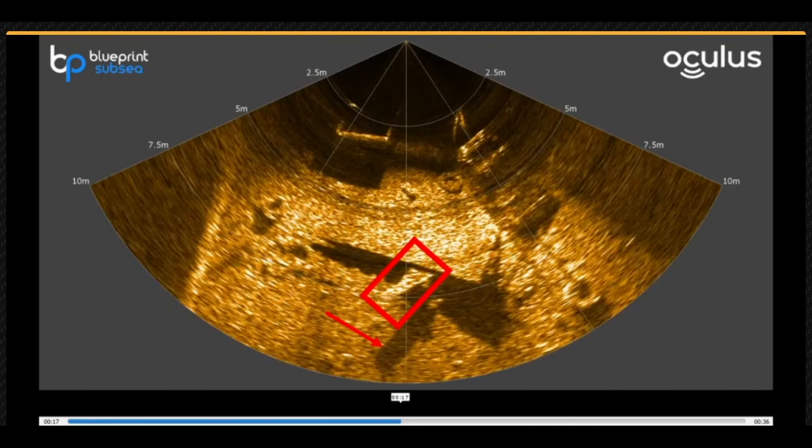There is a tall object that is sticking out from under the far edge of the plate. This object appears to have a truss-like structure. You can also tell that it is sticking up high by the separation of the top from its shadow indicated by the arrow.